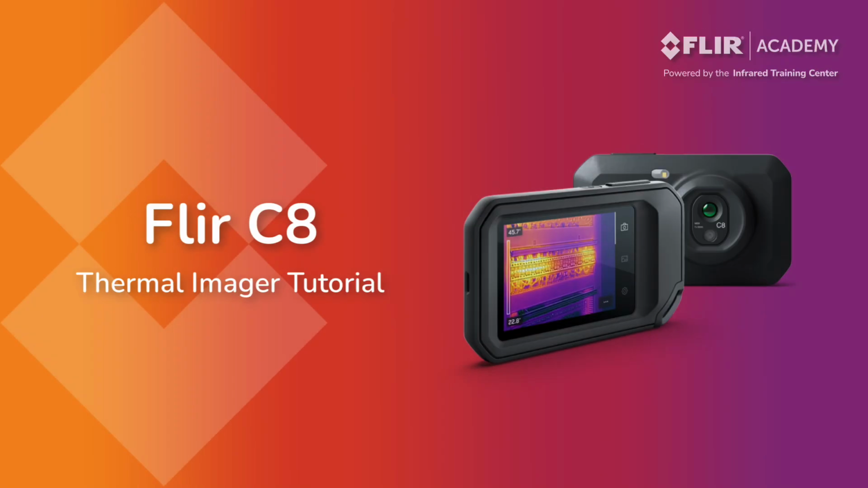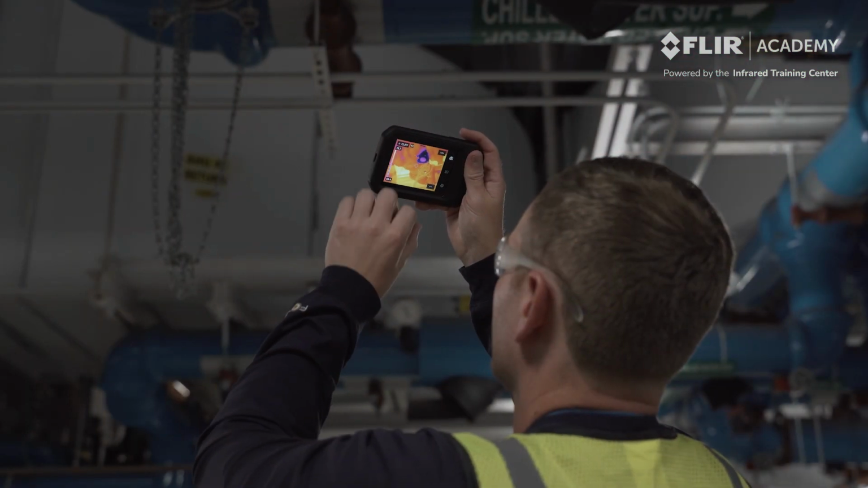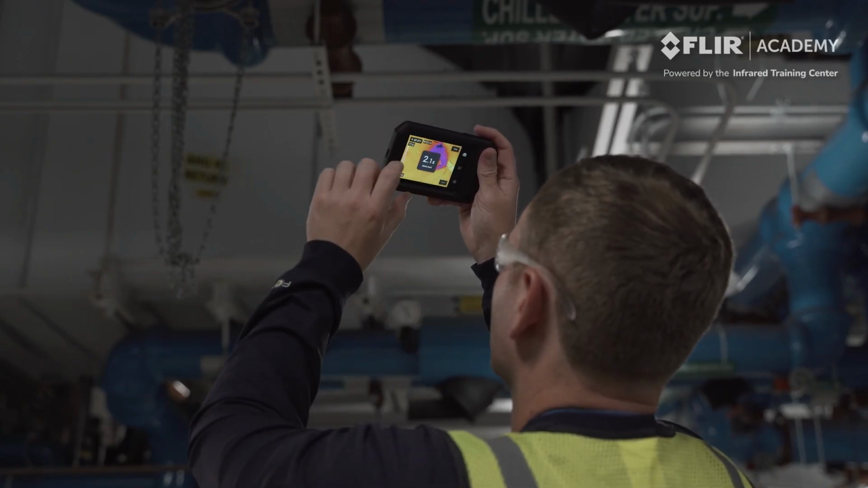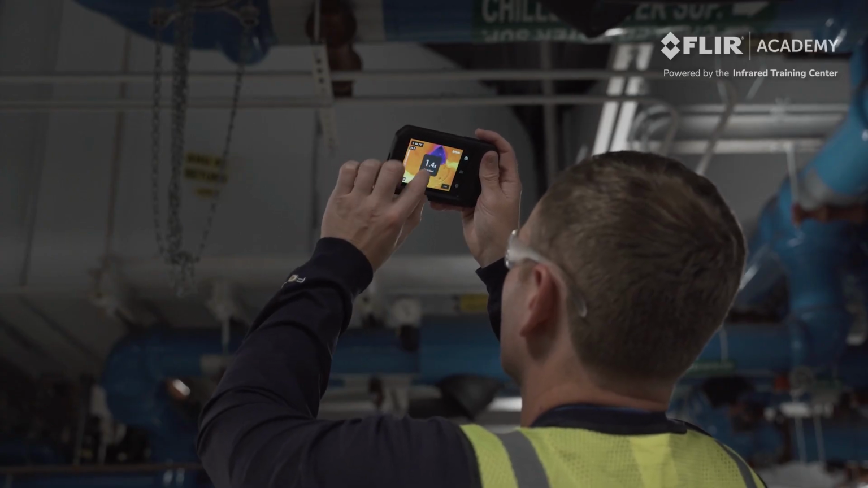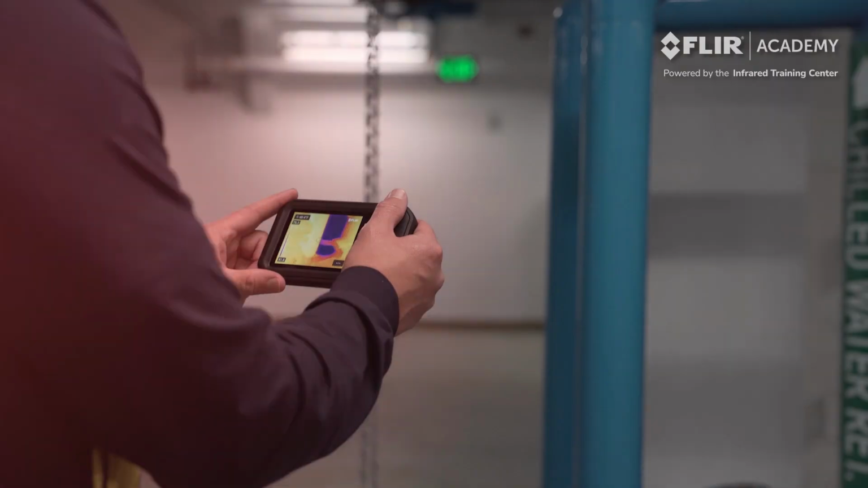Welcome to the Flir C8 tutorial that covers the basics of operating your thermal imager. Before we start, it is important to remember that knowing how to use this camera is just the first step. To get the most out of your thermal imager, thermographers must also understand how to interpret what they're seeing, and that includes how to accurately measure temperatures.